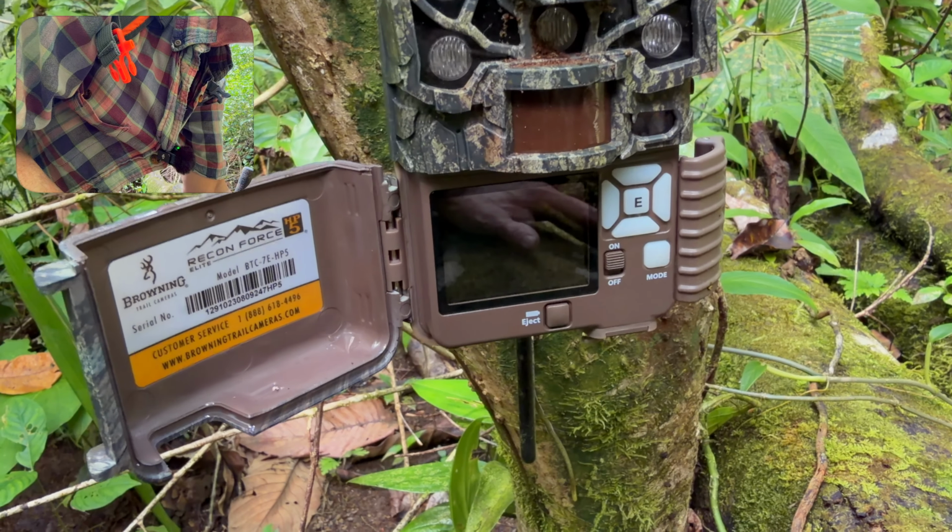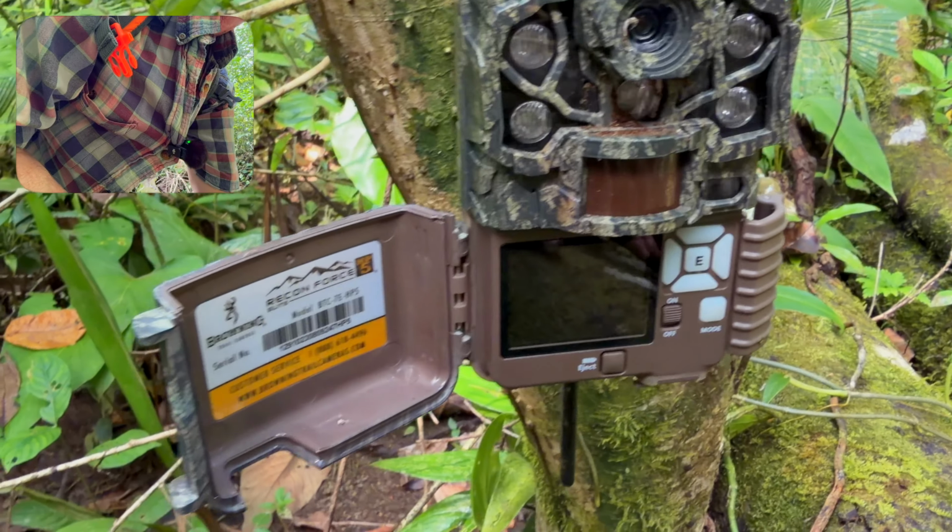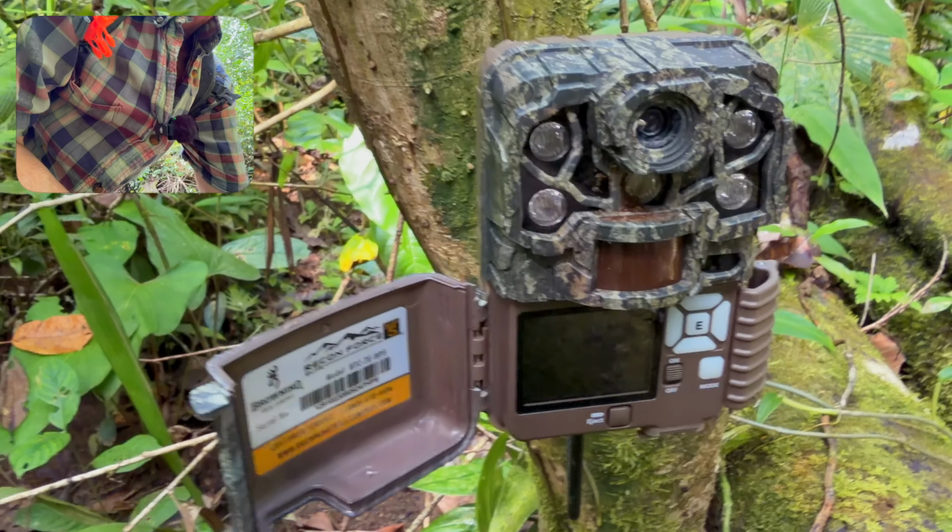And another 0. So either the camera's dead or the batteries are dead. I don't know what happened to this trail camera to prevent it from recording any video clips. Maybe it was a software error.